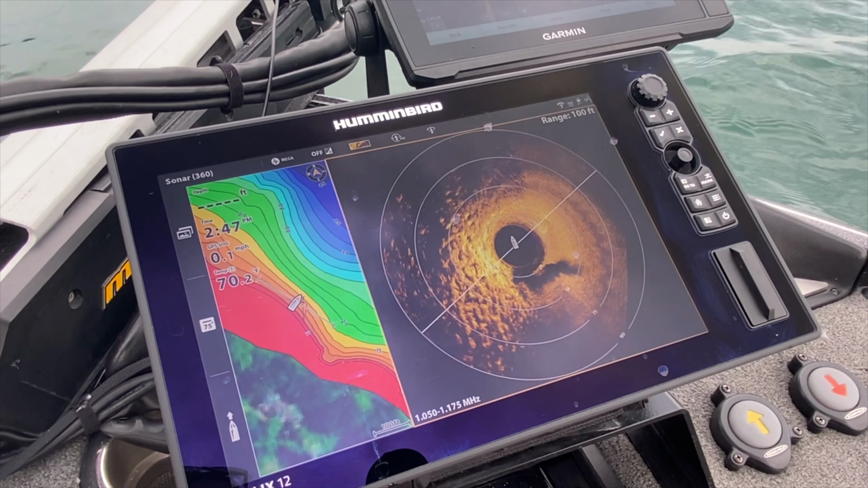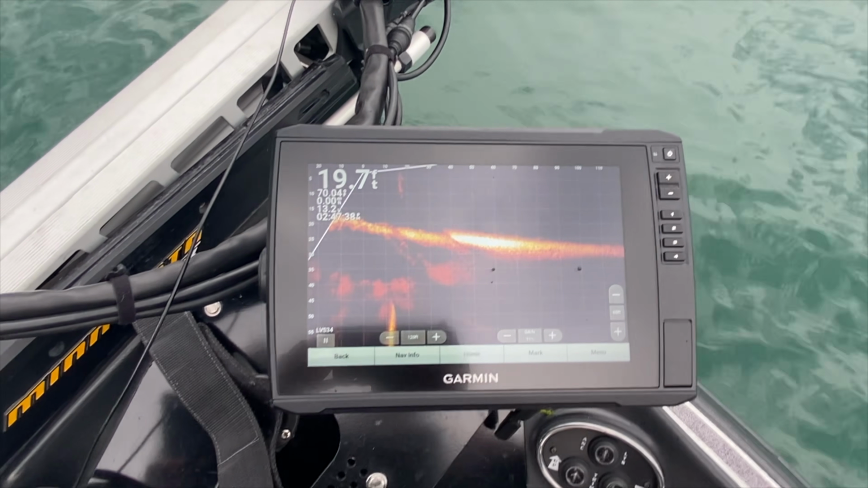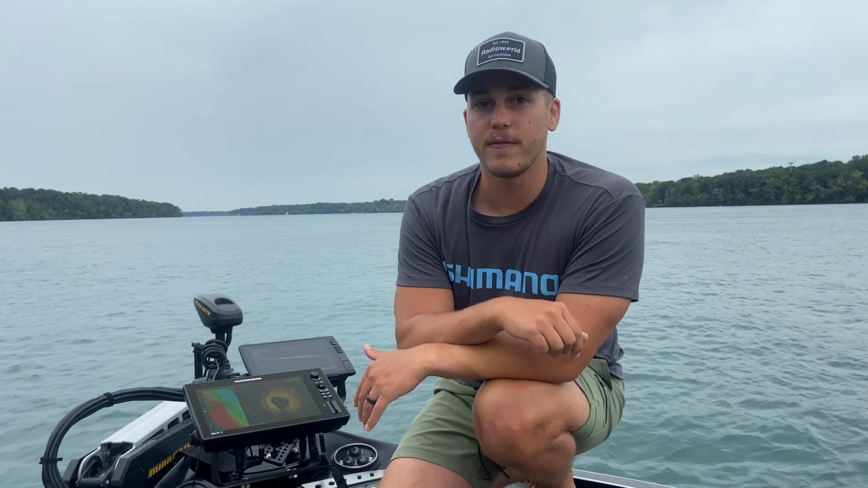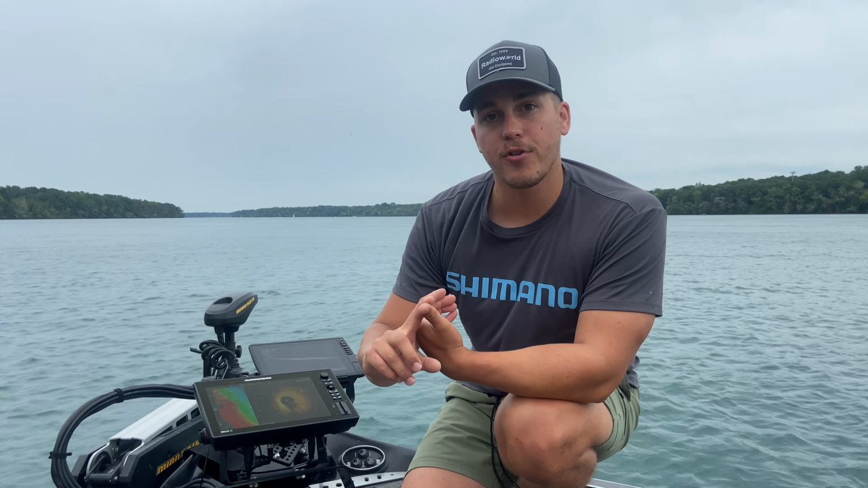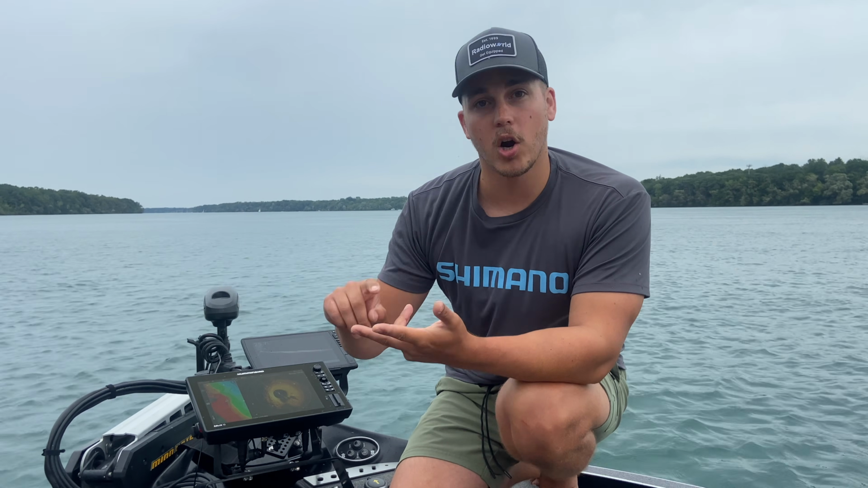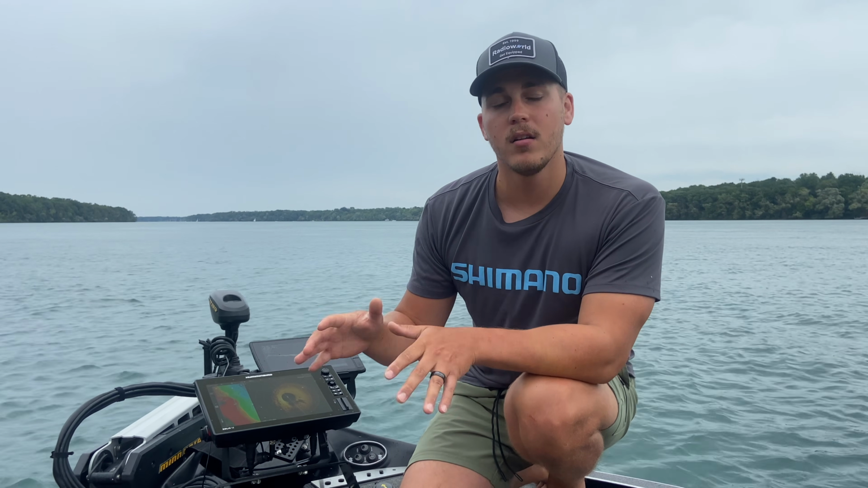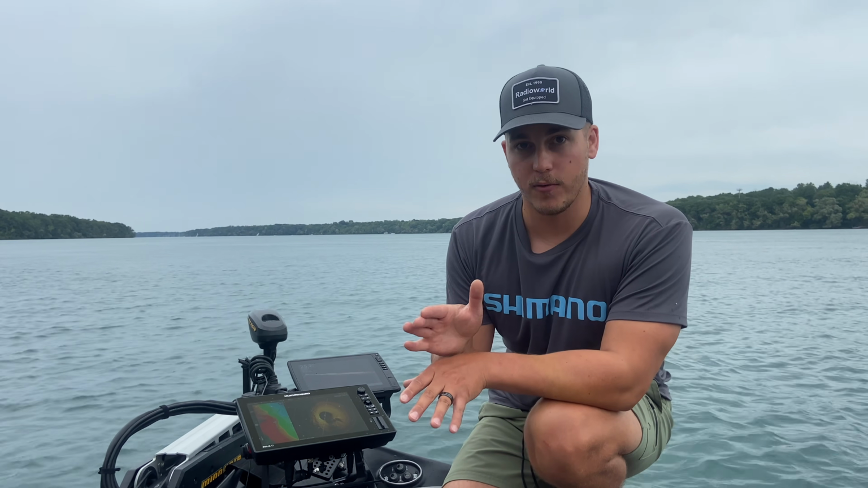Now, the Garmin 106 SV, that unit is dedicated to forward-facing sonar, and that being the LiveScope LVS34 Panoptic system. Every brand on the market right now has forward-facing sonar. I personally think Garmin does it best. Everything from their bait tracking to the clarity of the picture at distance, the target separation, and the detail, in my opinion, is unmatched. And the Garmin LiveScope LVS34 was a no-brainer for me.